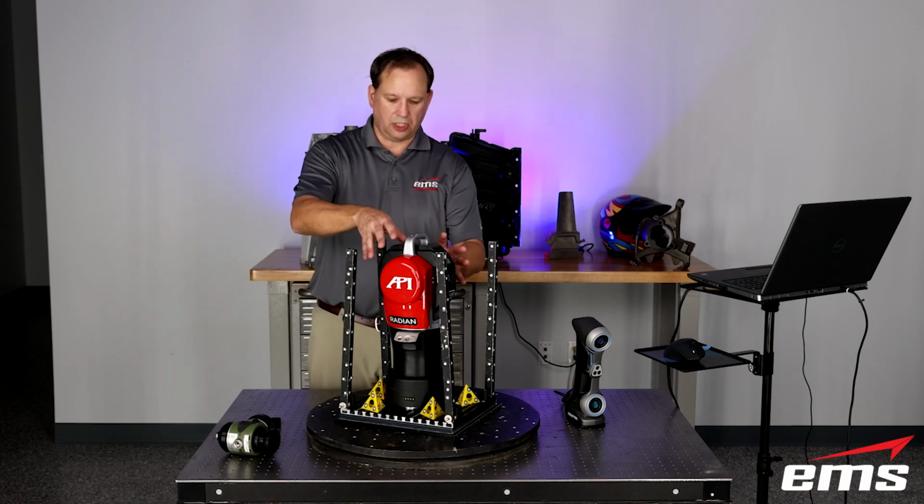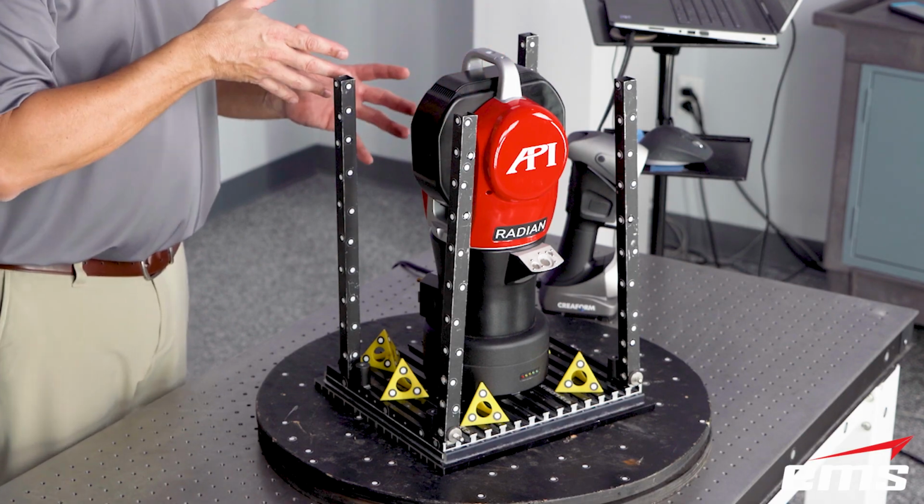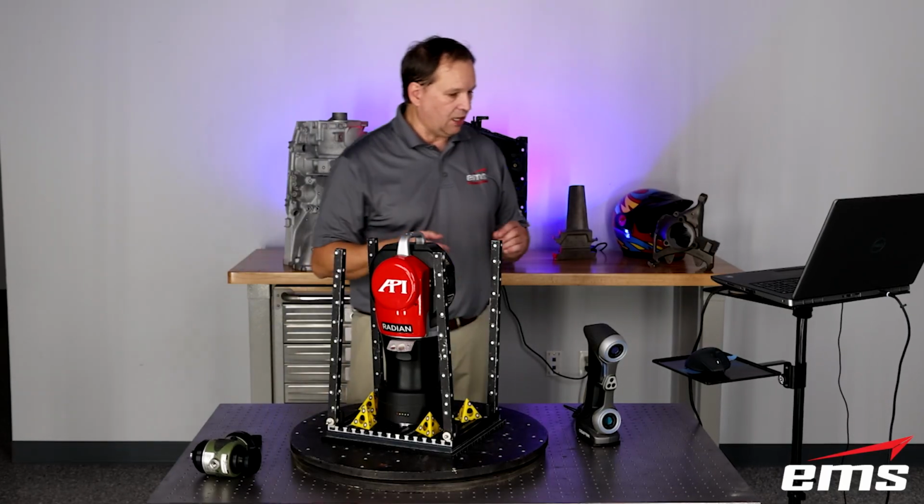And I've also positioned this thing as it's going to be in the case, right? So I've got it exactly the way it's going to be stored in the case for scanning. So let's go ahead and get started, and I'll explain some more.